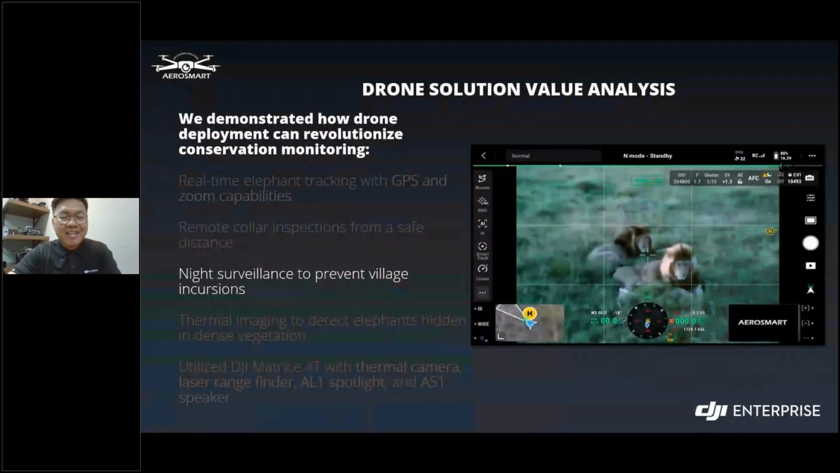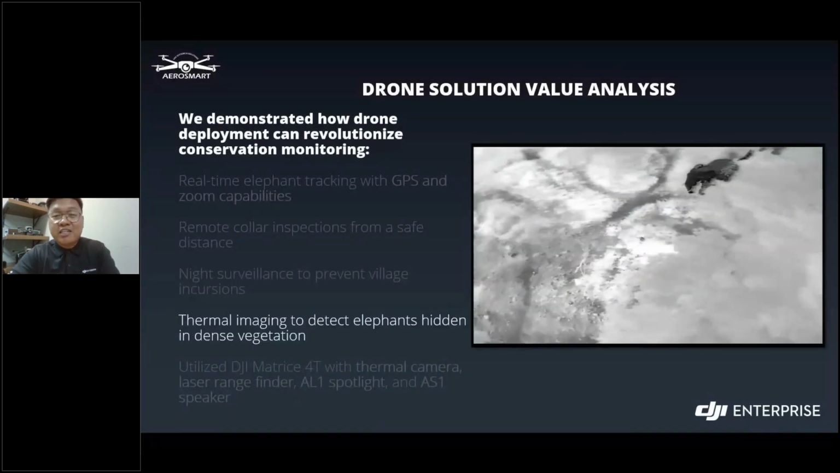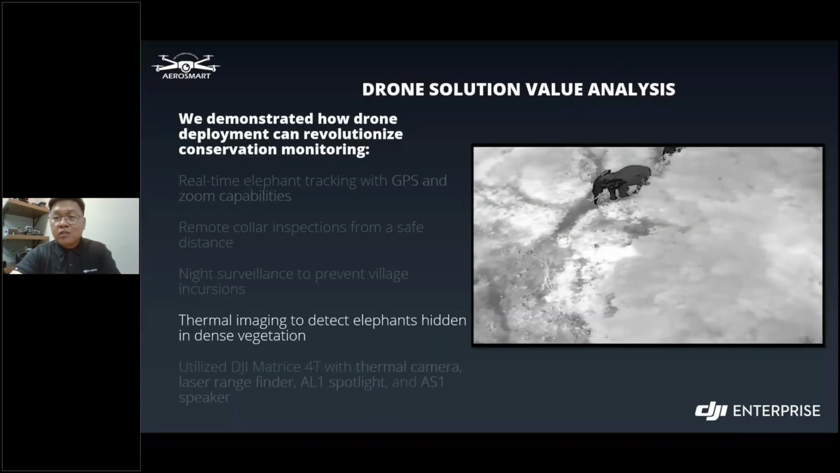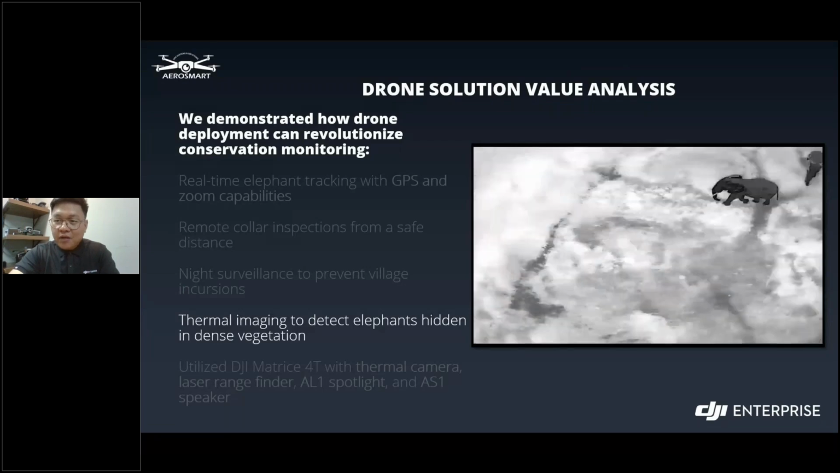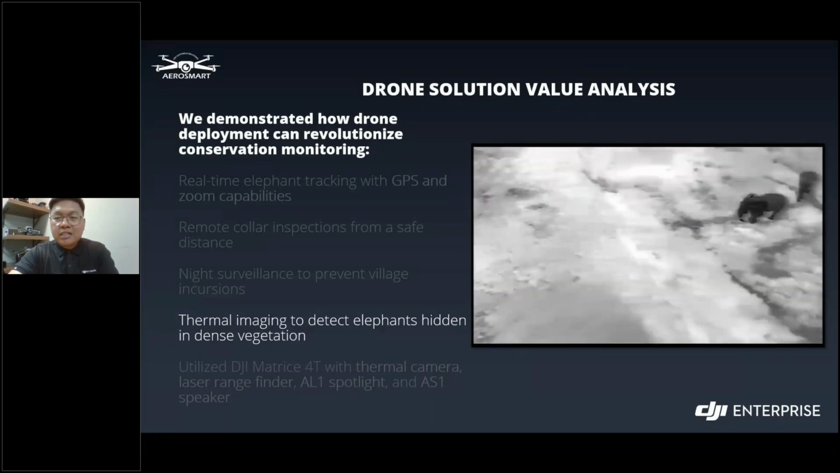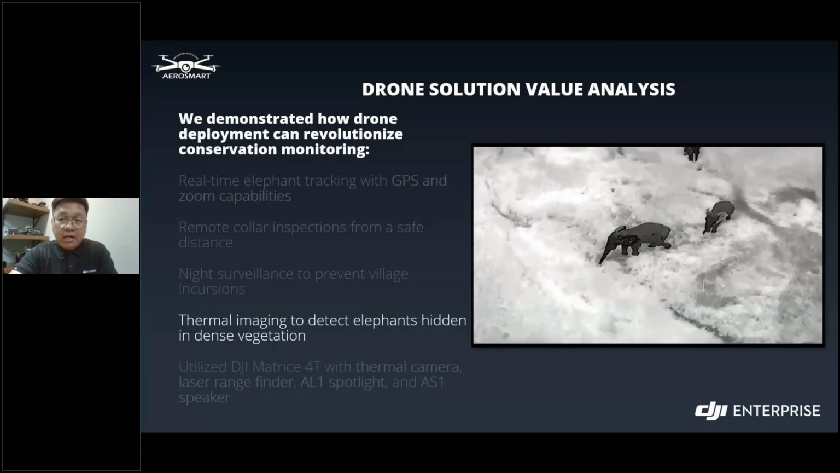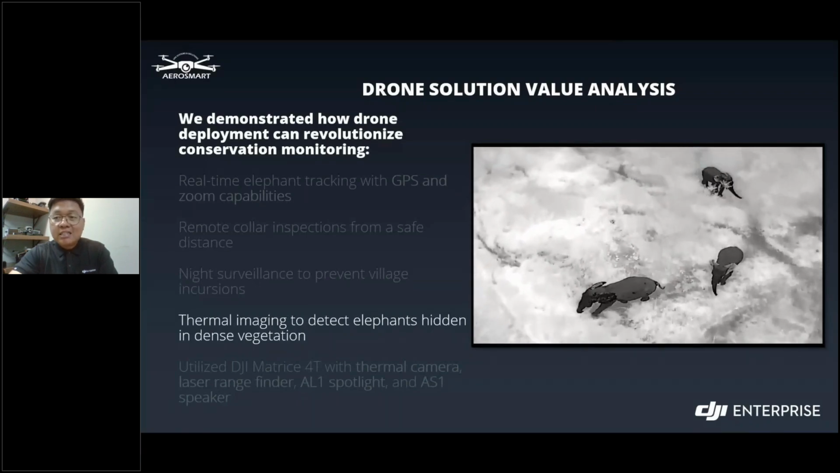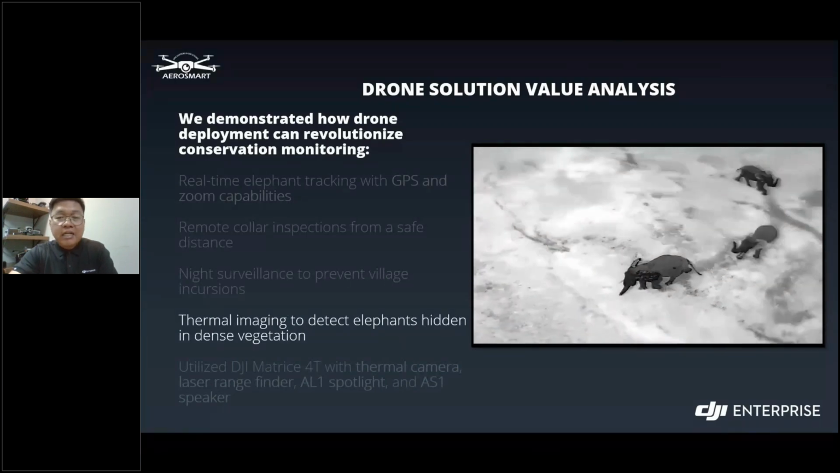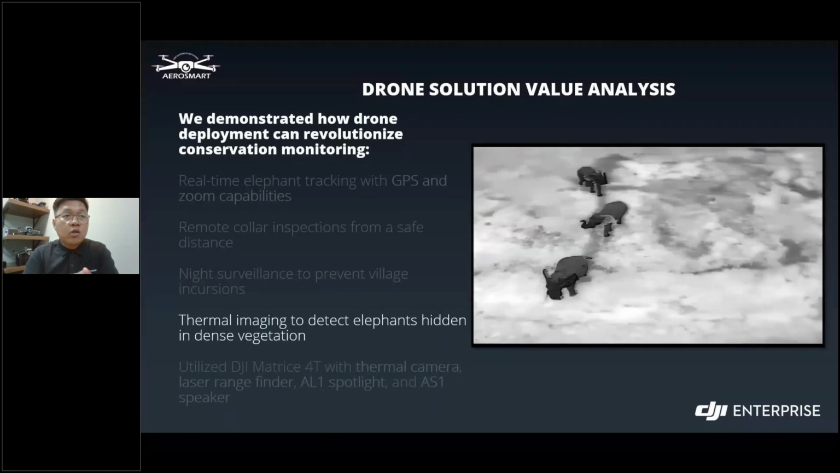Okay, next we also demonstrated the Matrice 4 thermal imaging capabilities in very low light conditions, effectively detecting elephant encroachment near settlements. In this video, the team was able to identify elephants inside a restricted area and safely intervene using the drone to guide them out.